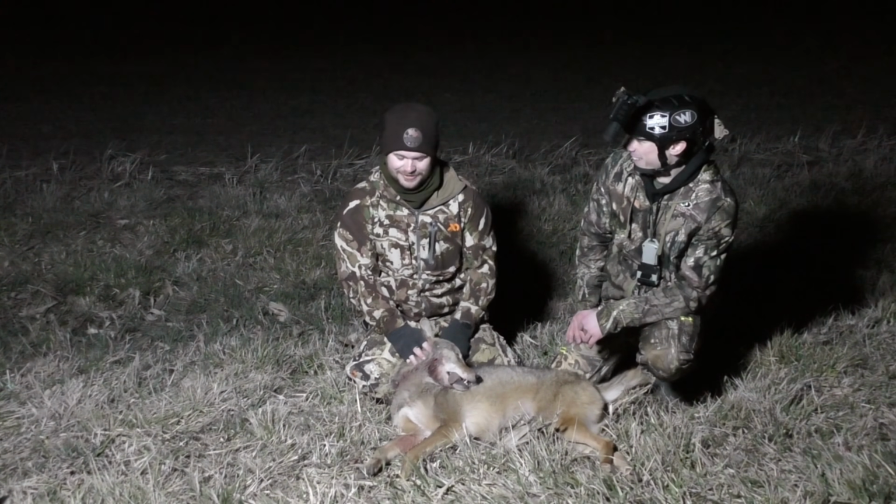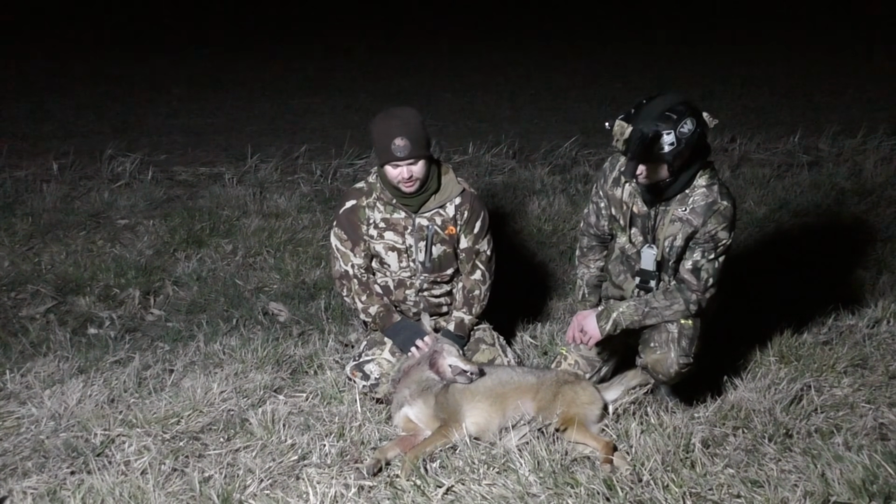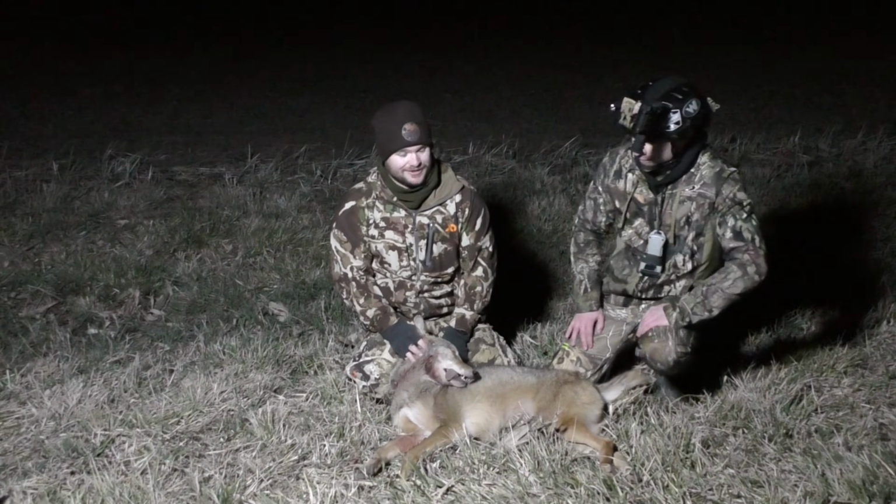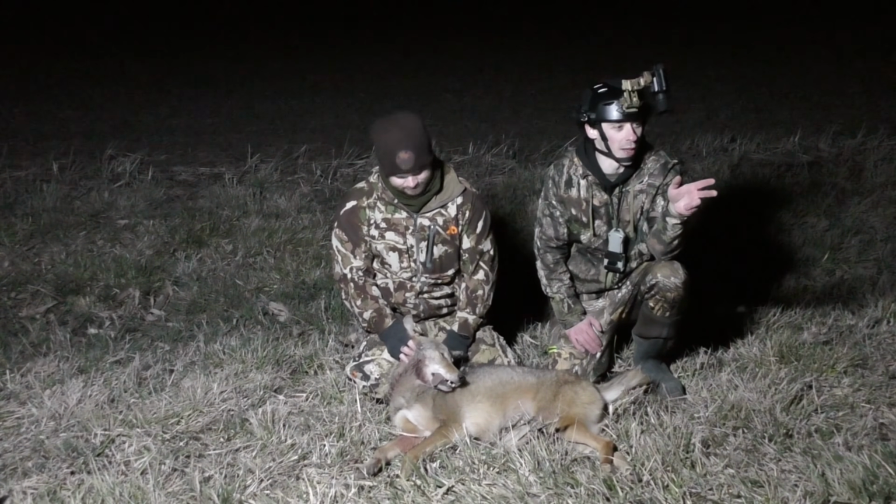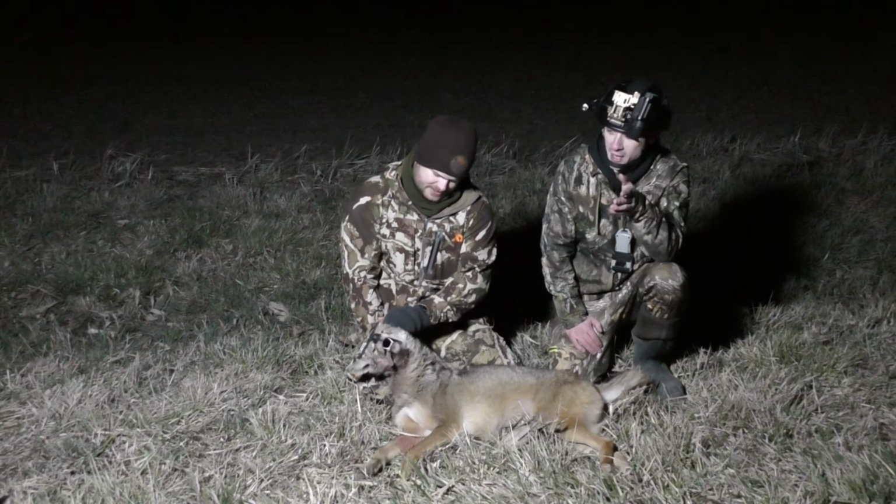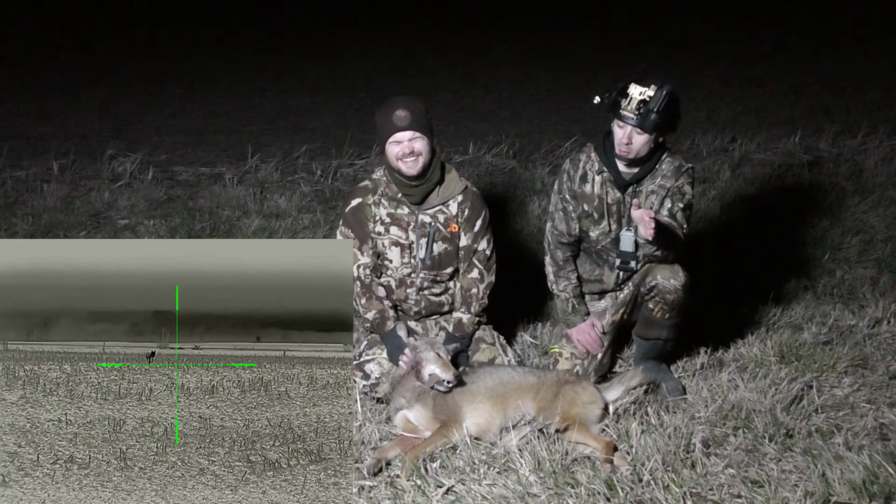Essentially I'm looking way to the left here, and this guy's still 200 yards out and closing, and he's like, hey, I'm gonna go stop it. I'm like, man, I'd like to get closer, but whatever. That's what I was seeing.